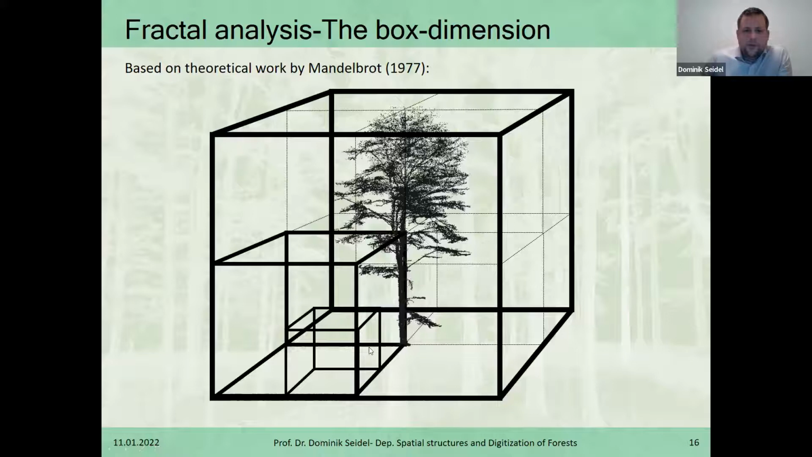And you would then just continue to use consecutively smaller boxes and count the number of boxes that you needed to enclose the entire tree, going down all the way to very tiny boxes that should not be smaller than the resolution that you have for your data. So maybe in terms of laser scanning, a few centimeters, but you can go quite small. So from the tree being 30 meters tall, a 30 by 30 by 30 meter box, all the way down to maybe 1 by 1 by 1 centimeter. And all you would do is you would oppose the edge lengths of the box with the number of boxes you needed to enclose the object.